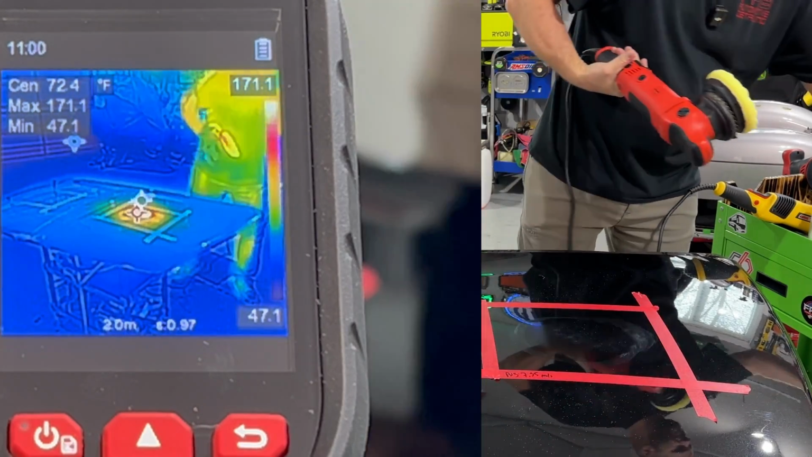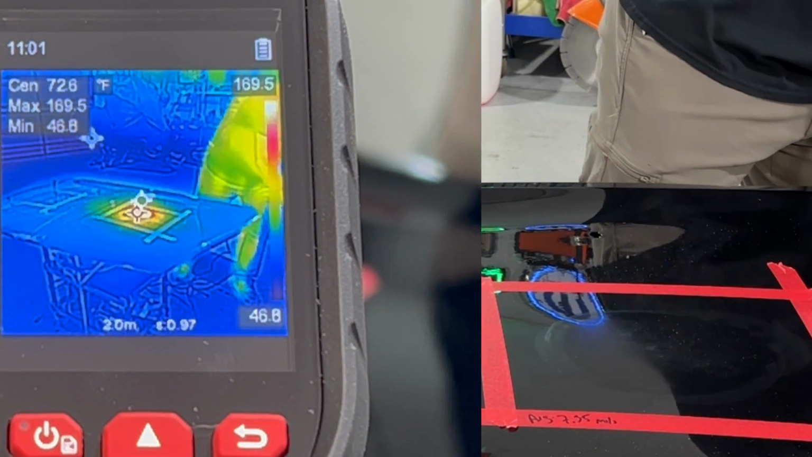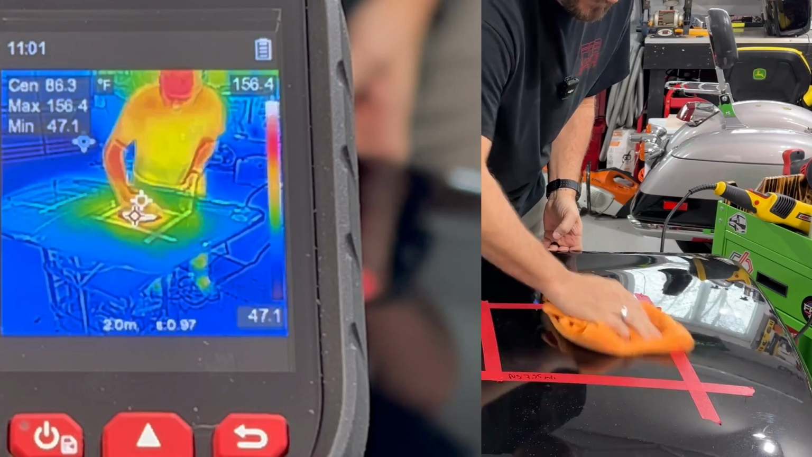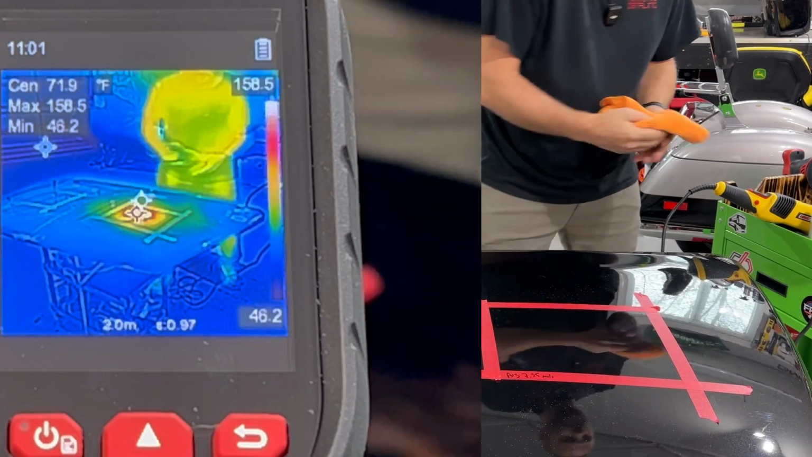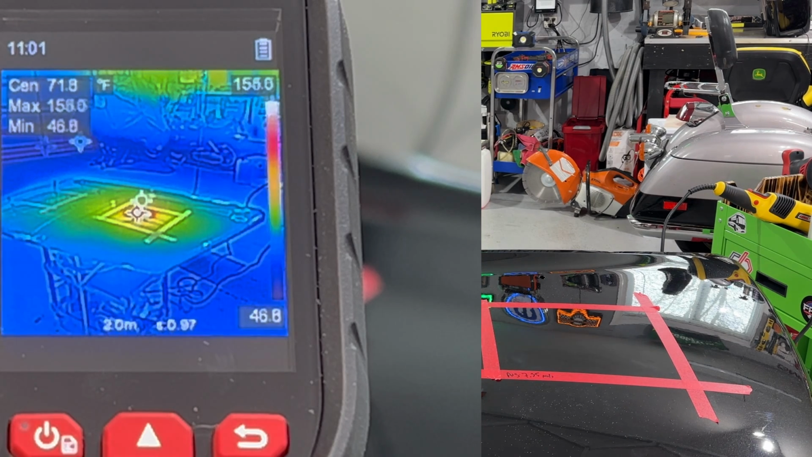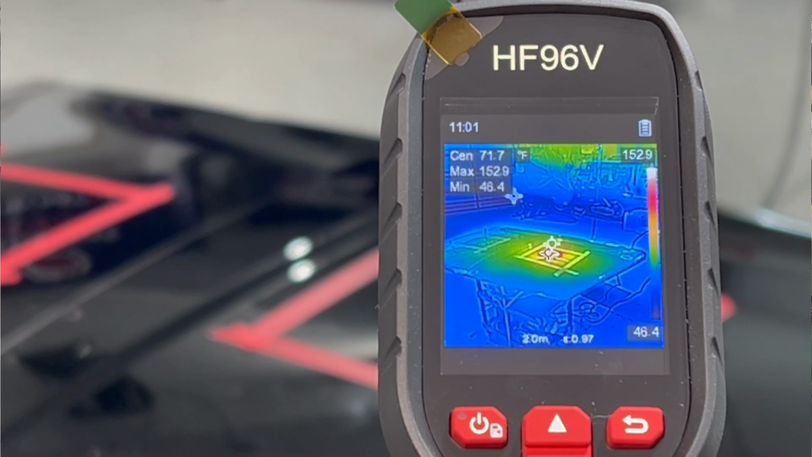And you guys, that was very, very noisy on my ears. Let's just wipe the polish off. It is smoking. Okay. And that towel is hot. What are we seeing the temperature is now? 151 degrees, 150 degrees, right around there.